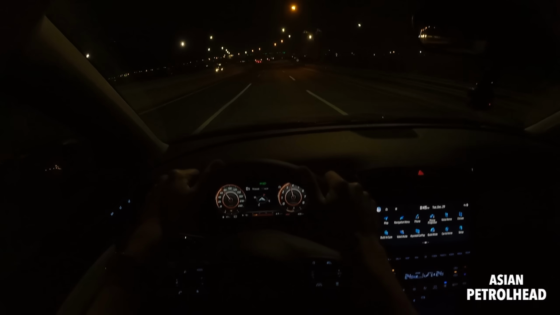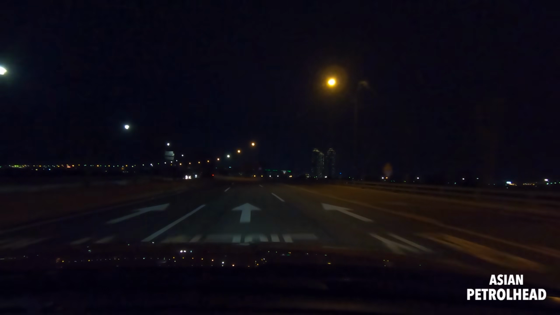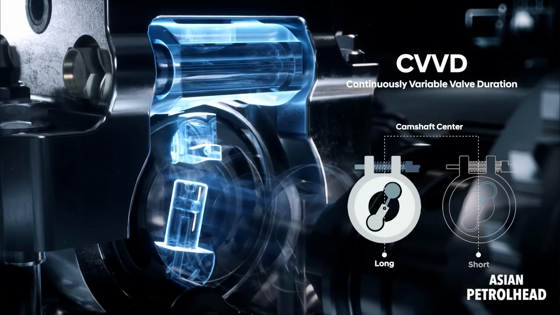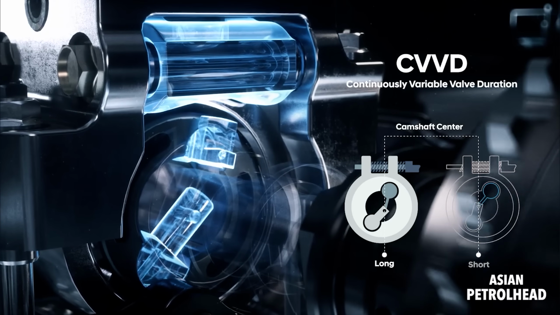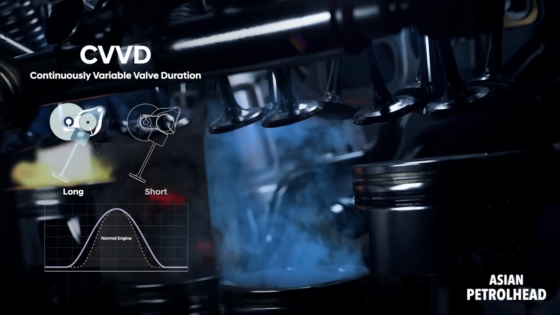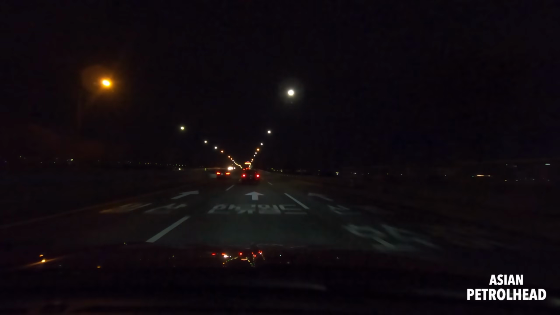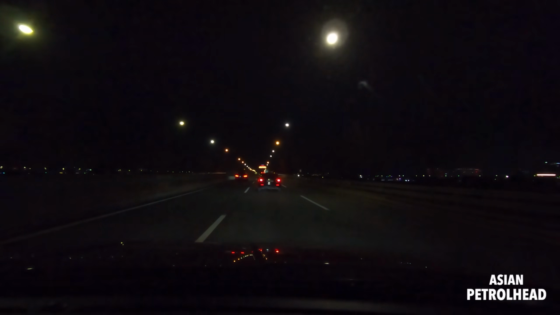Just let you hear one more time. Just pulls very nicely, linearly. And this 1.6 liter turbo also has something called CVVD, continuous variable valve duration. So it just pulls very linearly. I'm noticing it feels very smooth climbing up to the red line. So it's a very good unit.